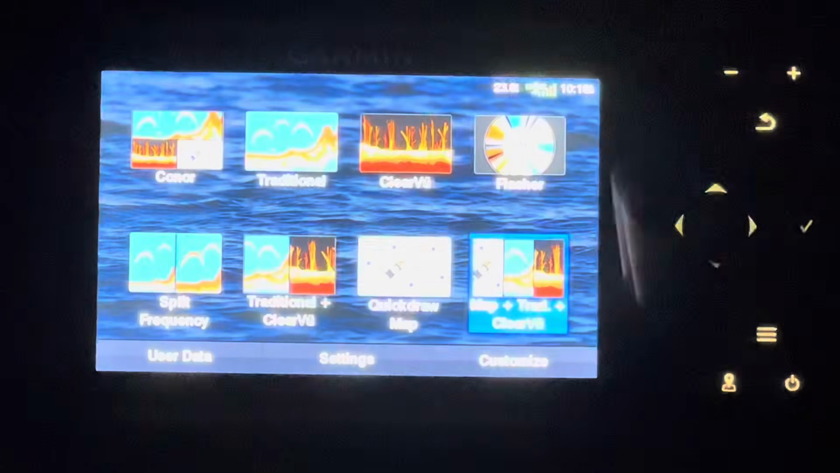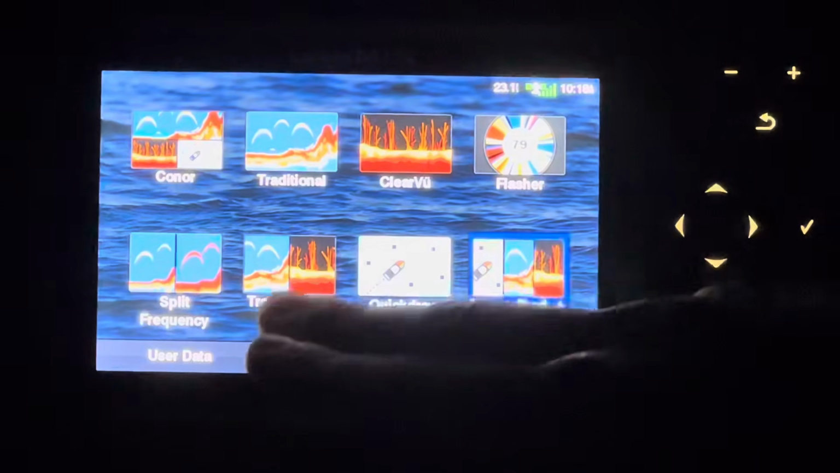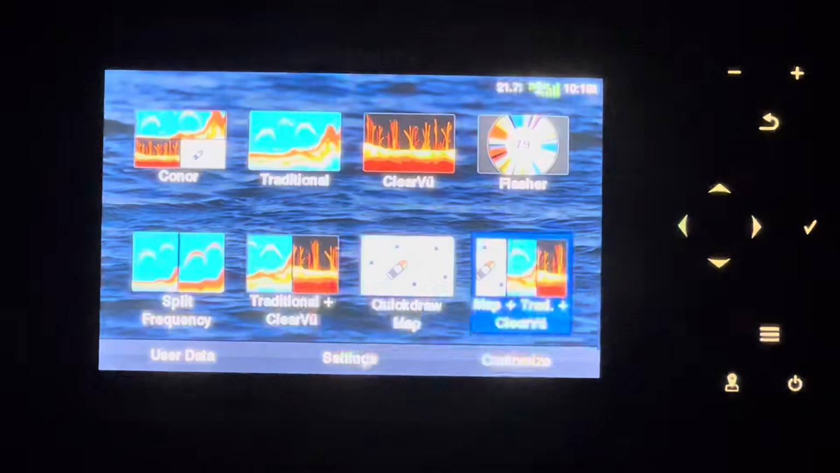This is the traditional, clear view, and quick draw map. It gives me an idea of where I am, gives me my fish, and it gives me my structure. So this is probably the most useful one out of all of these on the menu. I'll probably end up using the clear view the most because that just fits my needs the best.